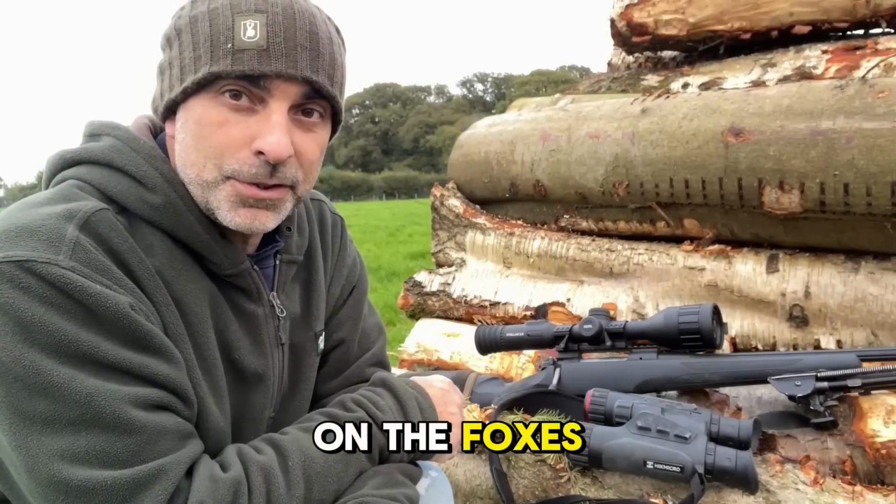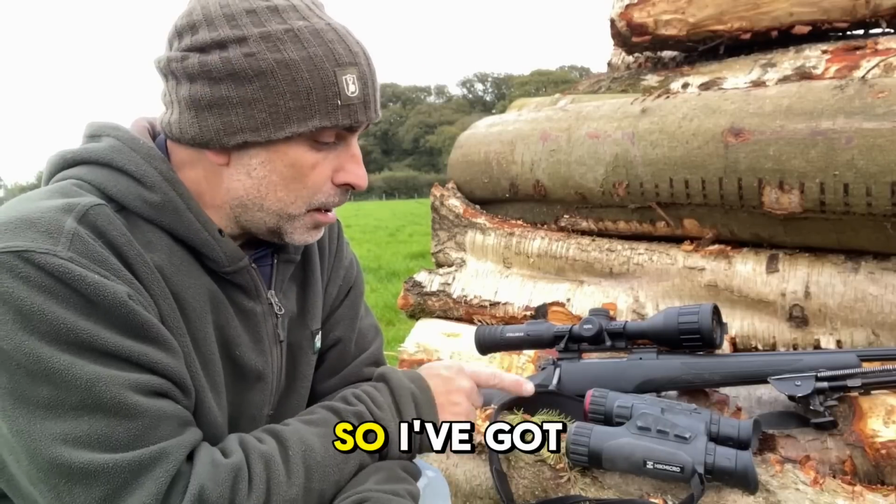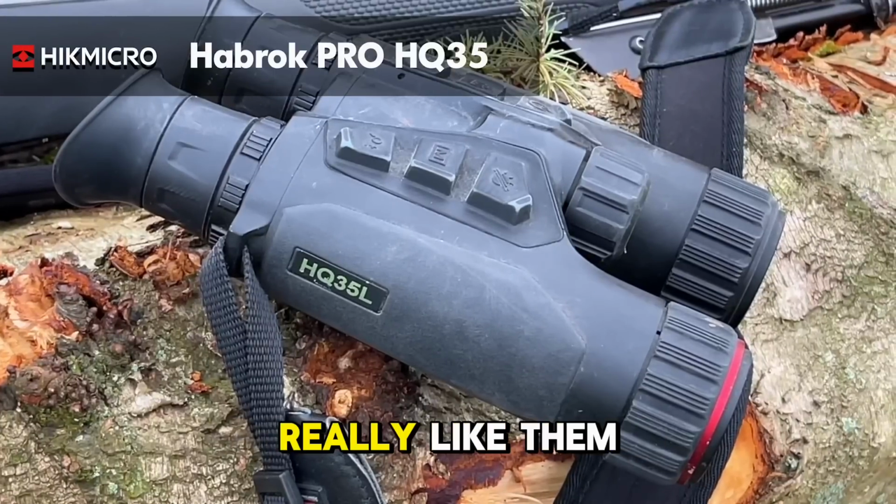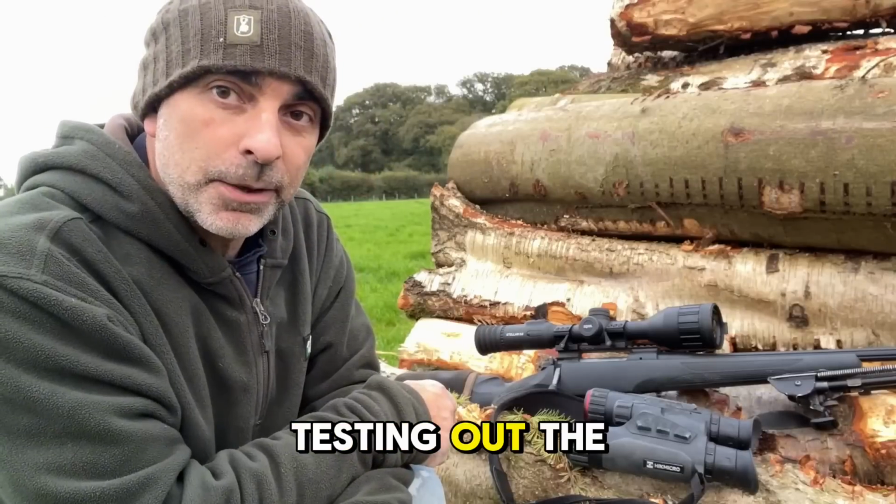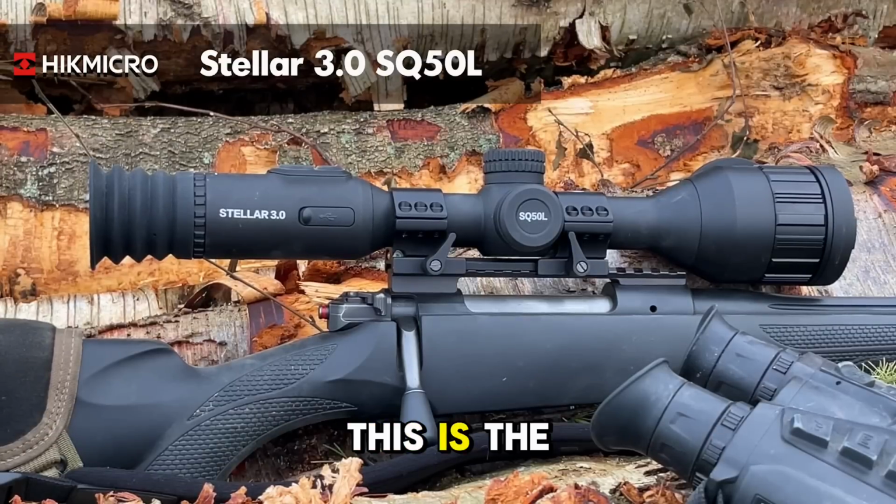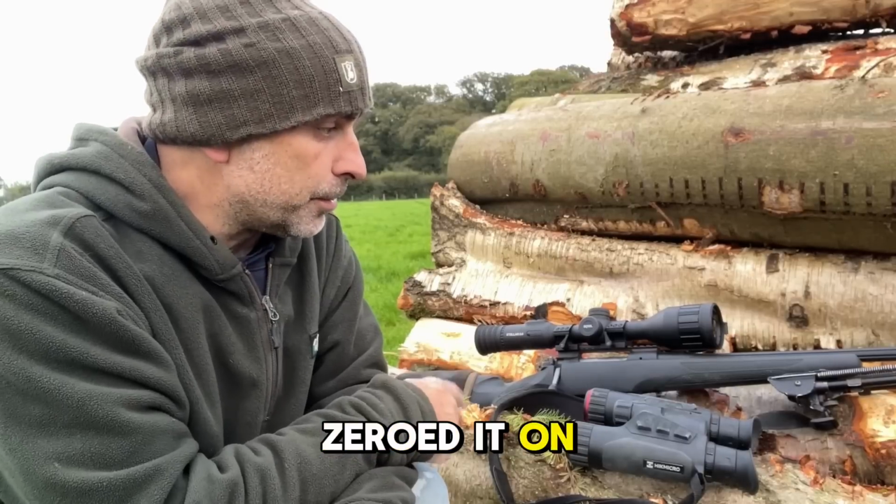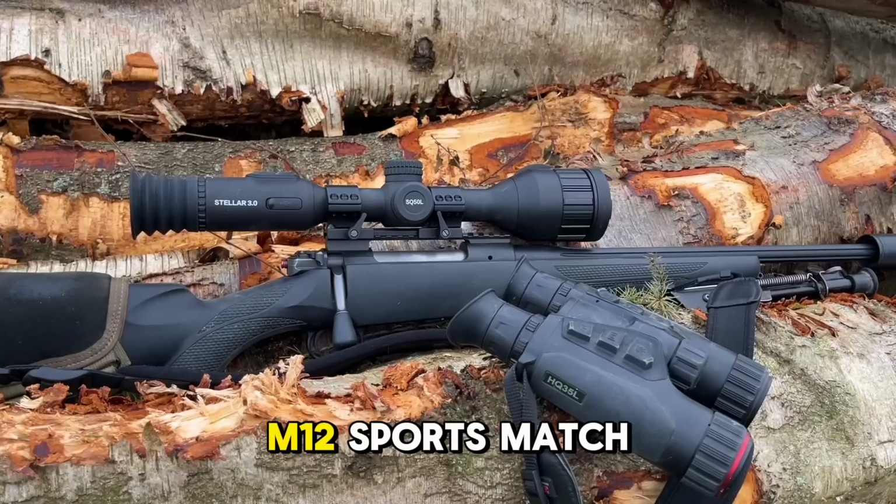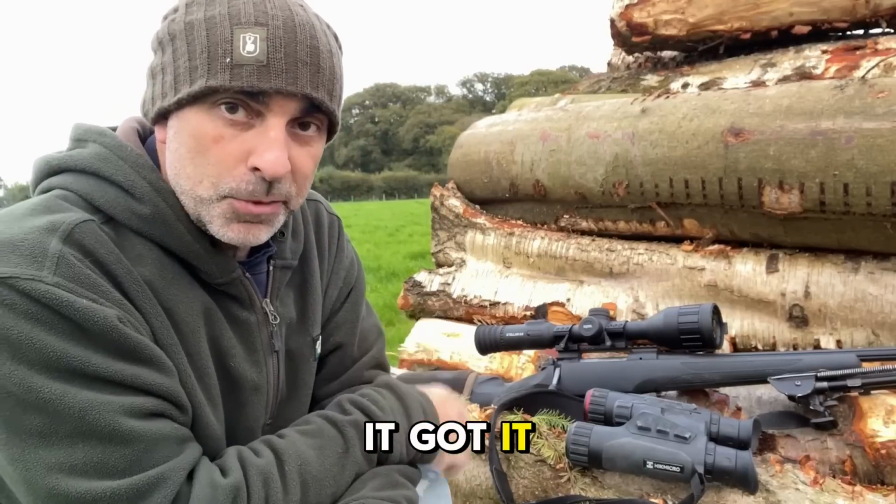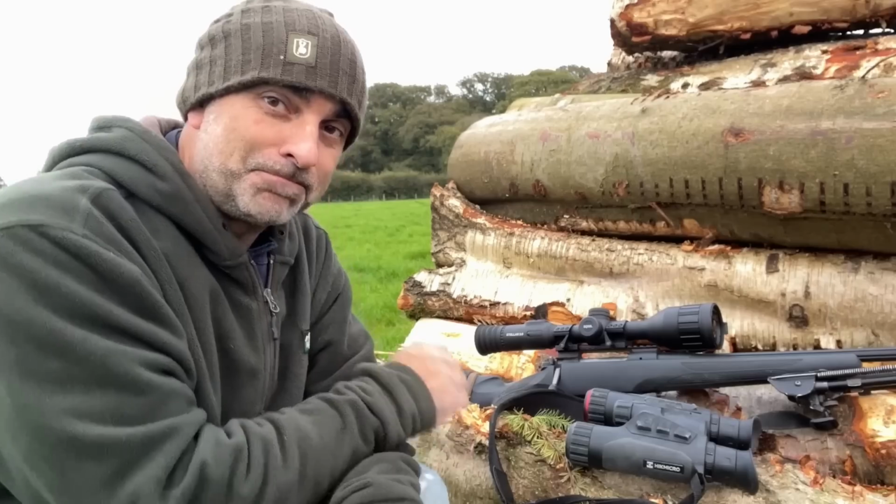I'm going to be heading out on the foxes just for a change, and I'm going to be going completely thermal this evening. So I've got the HikMicro Habroks there, always use those, really like them, and I'm also testing out the HikMicro Stellar SQ50L. This is the Stellar 3, the latest version of the Stellar. I've just zeroed it on the .243 there, got the Mauser M12 sports match mounts on it, and I've got it spot on. So hopefully we can wallop a few foxes with it this evening.